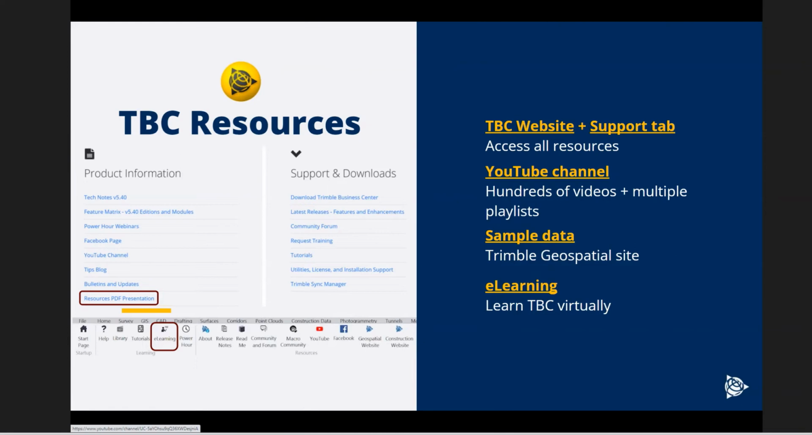And then we have our e-learning channel as well, which can be accessed within the support ribbon of TBC and within that PDF presentation. The e-learning is something we're constantly adding to. I believe we have about 14 courses up there right now and 4 different learning plans. Some of that stuff does cover what we looked at today. With the upcoming release, we'll have a couple more cadastral courses coming in, and then a feature extraction from point clouds course as well. So really do encourage everybody to go to the homepage, select that resources document presentation, download it and take a look.